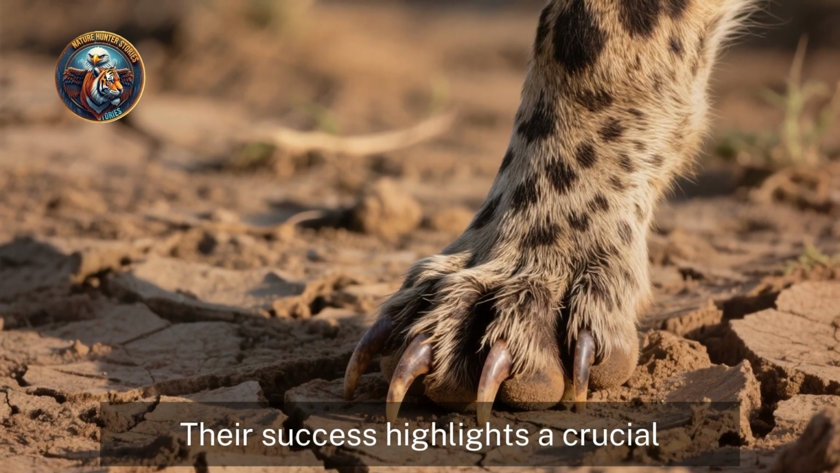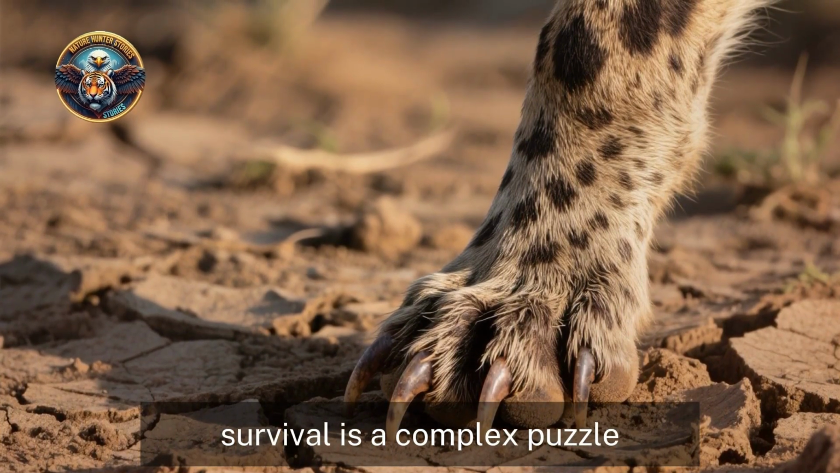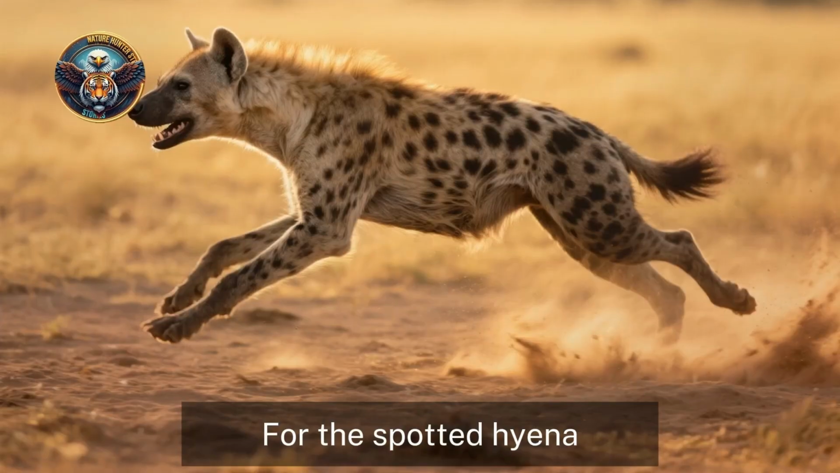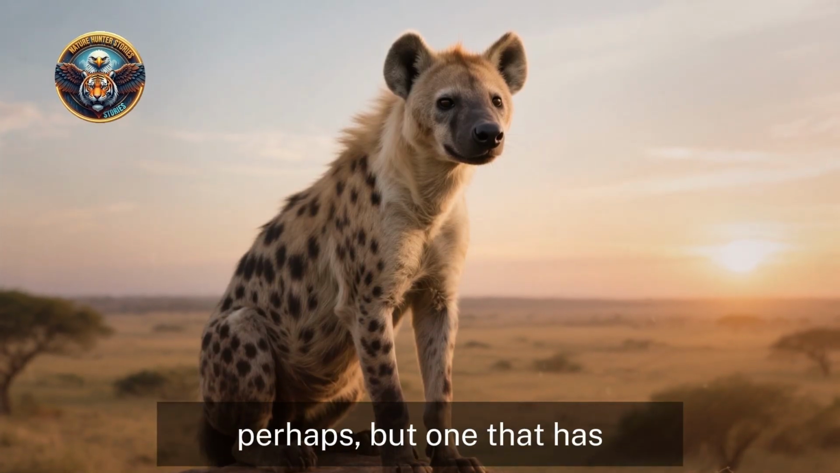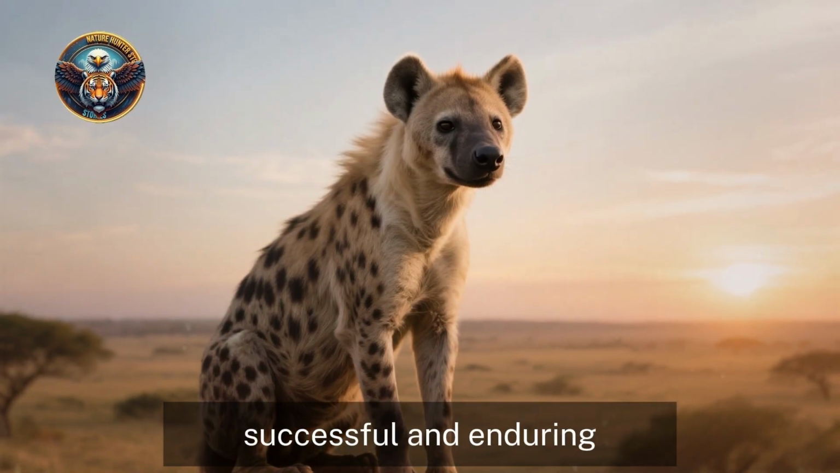Their success highlights a crucial aspect of the natural world. Survival is a complex puzzle, and every species has evolved its own unique solution. For the spotted hyena, the solution is to simply outlast everyone else. A simple strategy, perhaps, but one that has made them one of Africa's most successful and enduring predators.